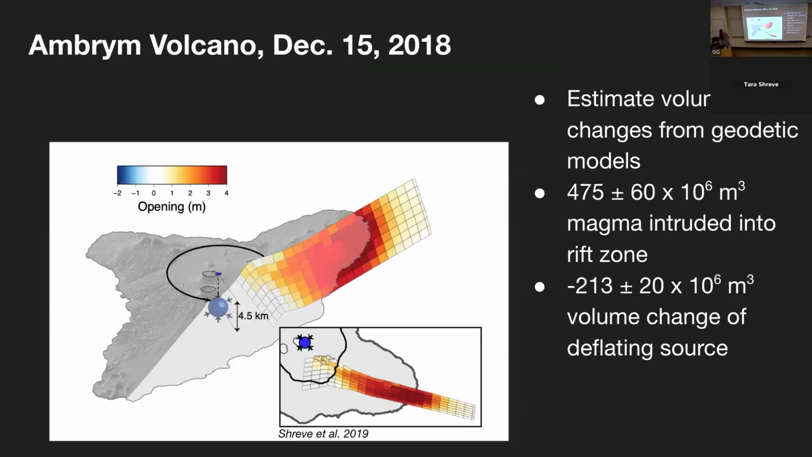So with the deformation map from InSAR, we're able to do an inversion to estimate the amount of magma that intruded into the rift zone, producing this displacement at the surface. Here we can see the model that explained the deformation. We had a plane that's propagating along that eastern rift zone, and then we find the amount of opening along many different small subsections of that plane, and we invert for the best opening that explains that deformation at the